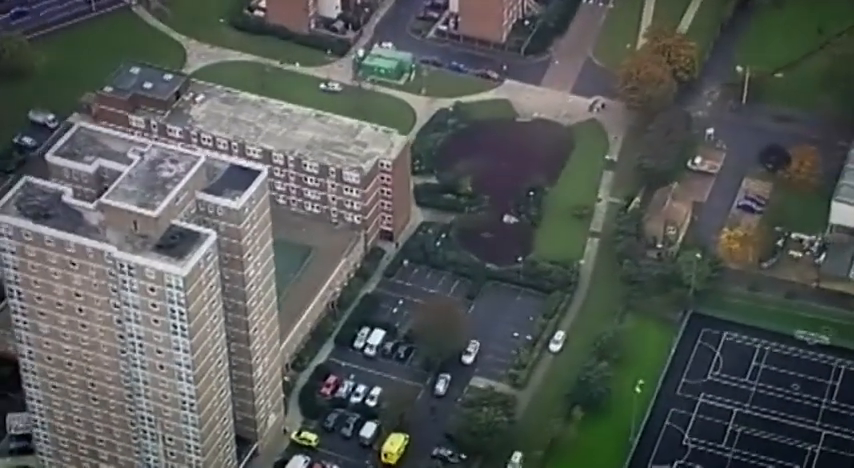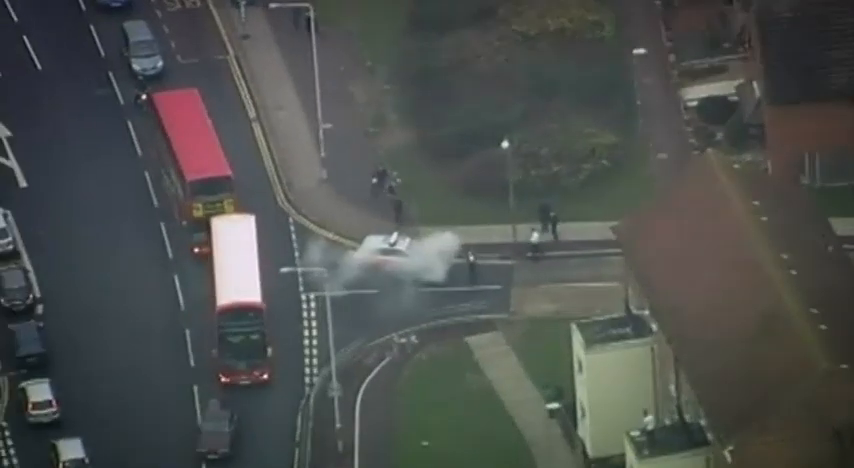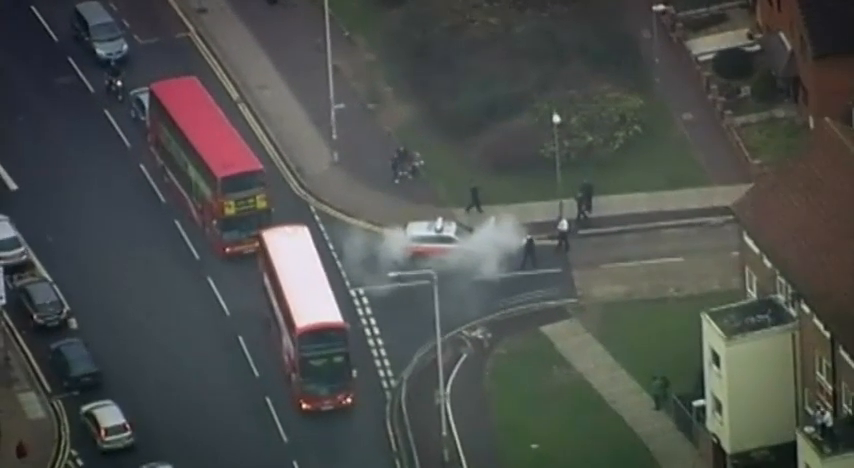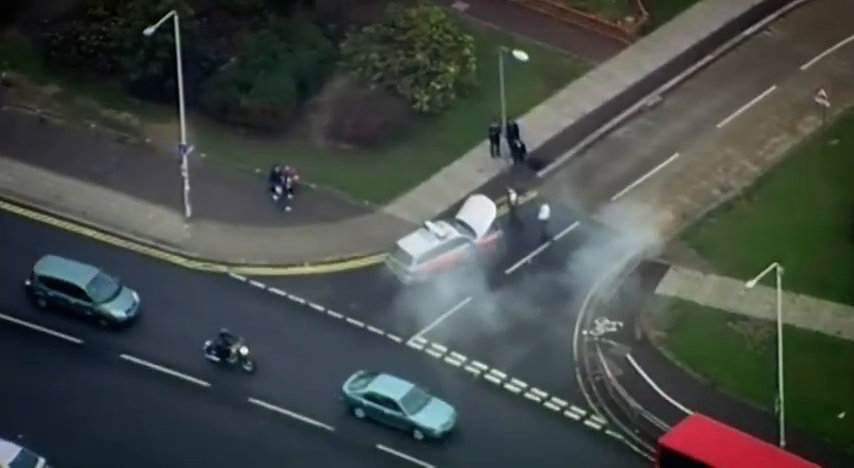For the police on the ground, the loss of the passenger just got a whole lot worse. One of their patrol cars has blown a gasket. One of the police vehicles has his bonnet up for some reason. German car, something like that. Yeah, smoking.